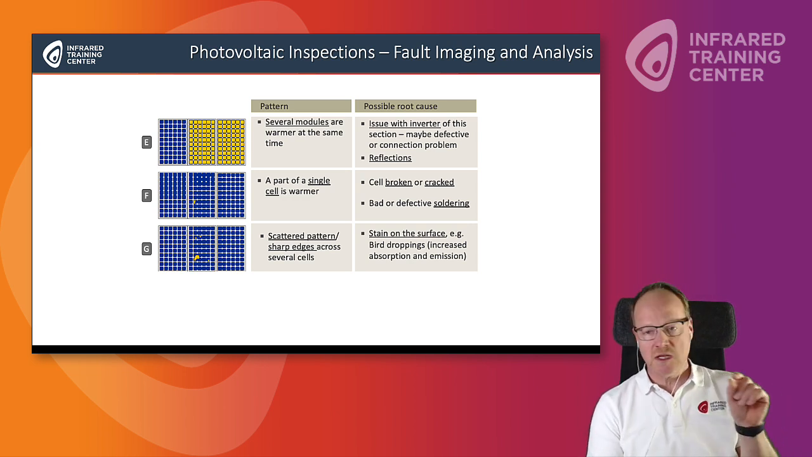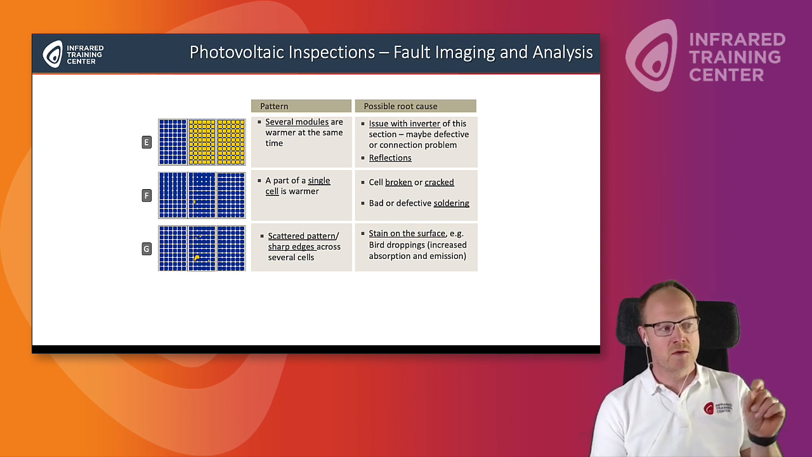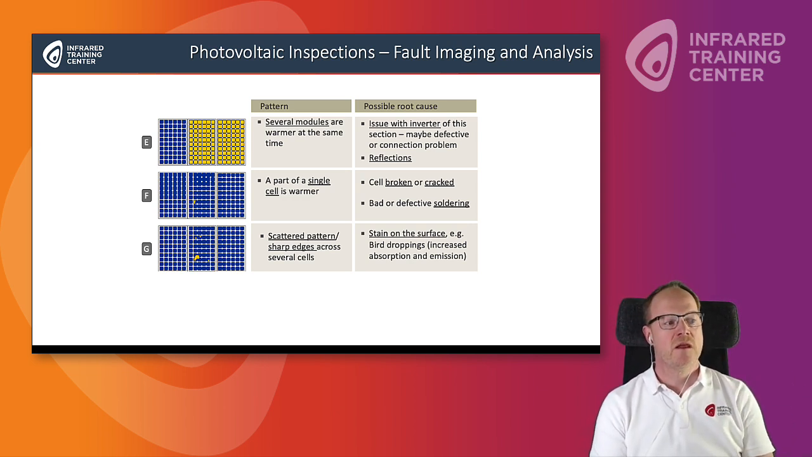You may also see not the full cell which is warmer, but only a part of a single cell. That could be because this cell is broken or cracked, or maybe it's a problem with the soldering.